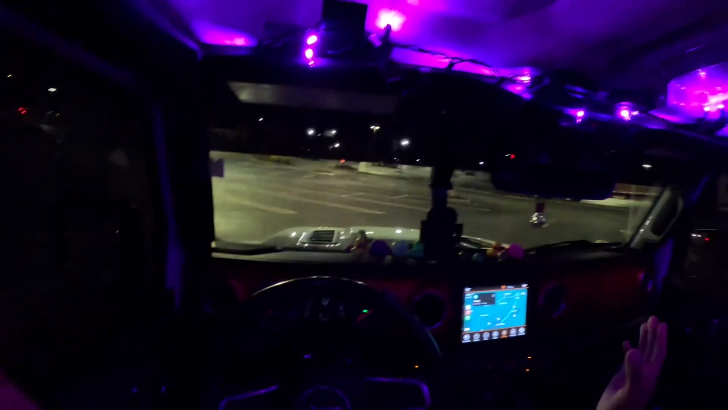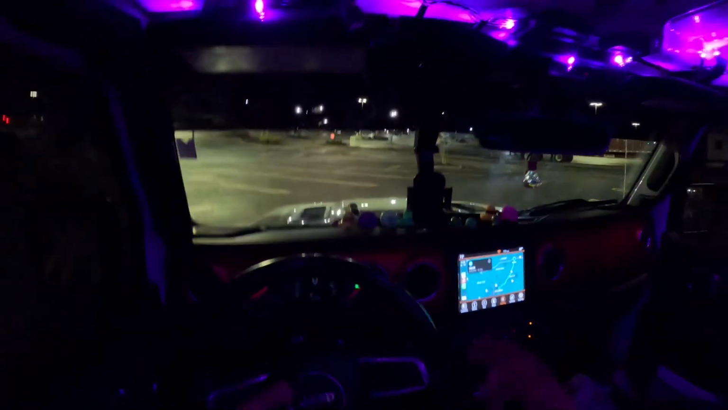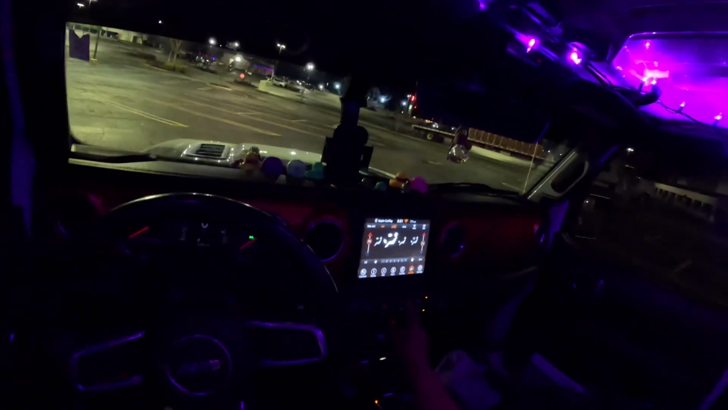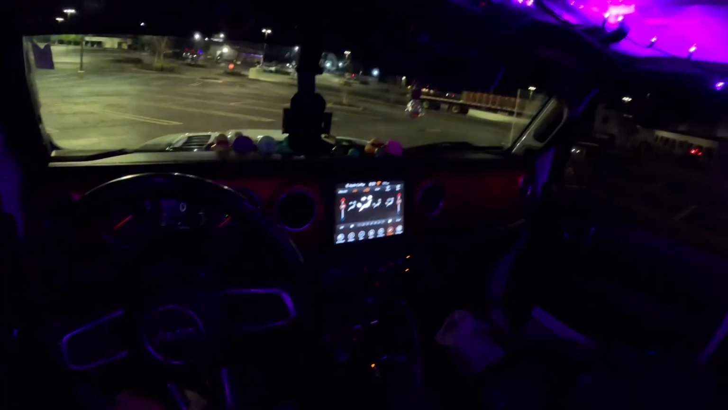I have nowhere to go, absolutely no place in mind. It's Saturday night. I got stuff to do later on, but I ain't gonna be able to record all that. But for right now, let me turn this heat on real quick. So it's cold. But anyways, like I said, it's the Rubicon Jeep.